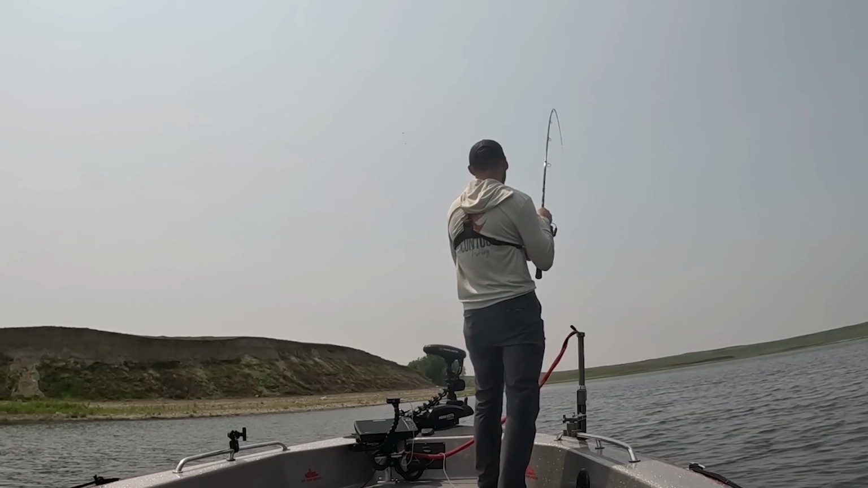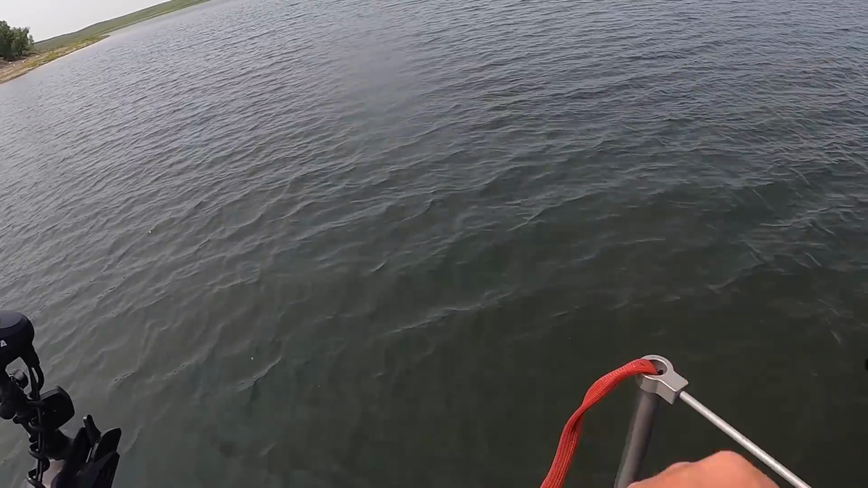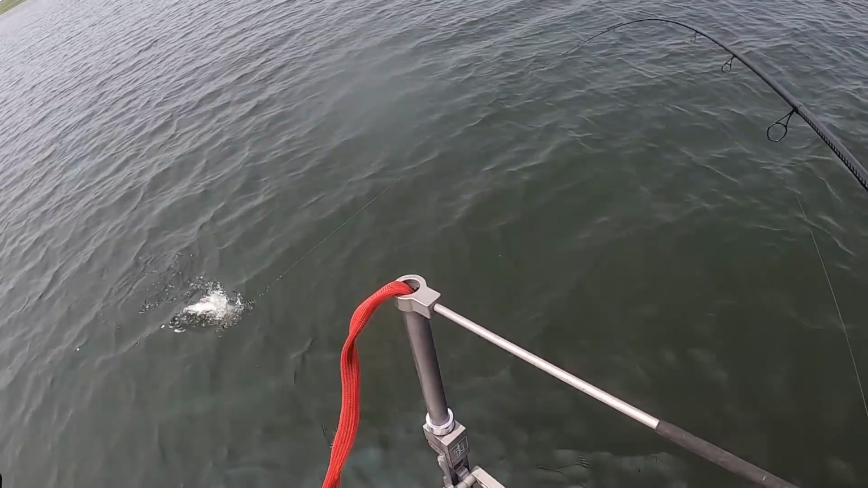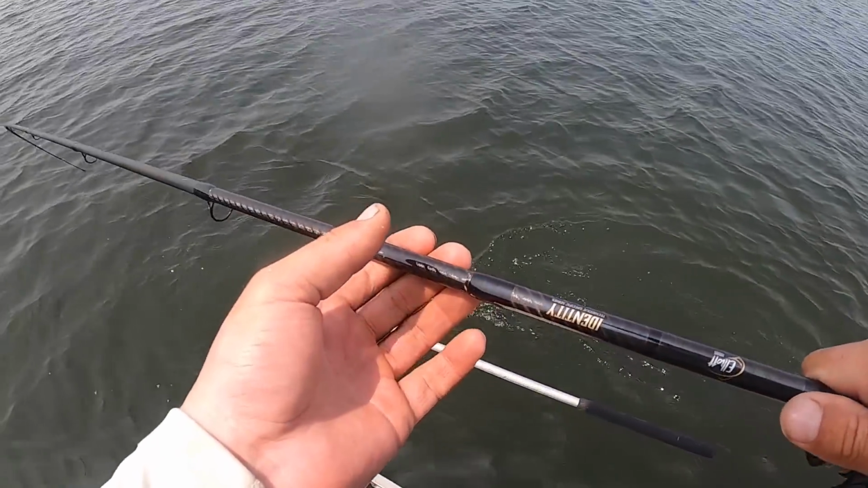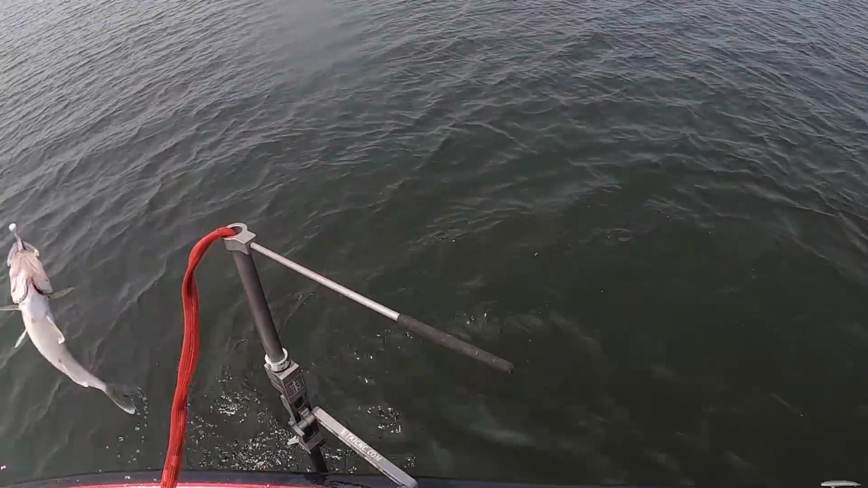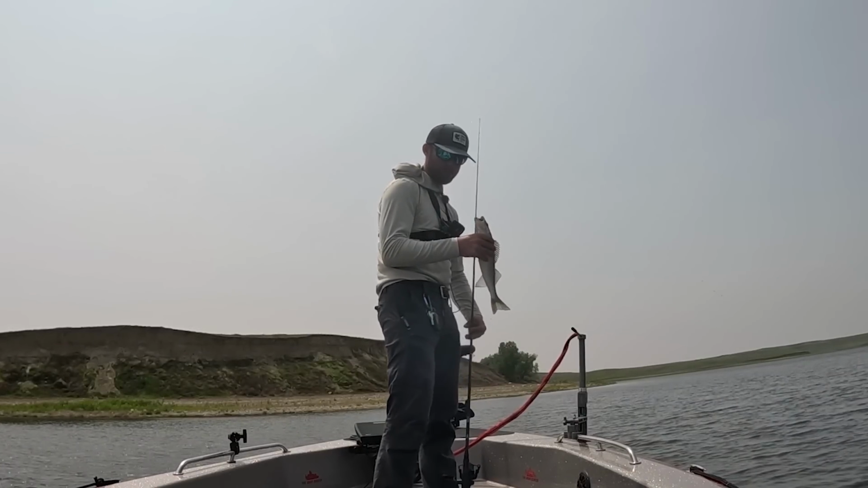Got him right there. You guys hear me mutter a 4-letter word off camera? These are some alright fish. I thought I missed him for a second, but there he is, man. He's a good 17er, 16er, somewhere right in there.